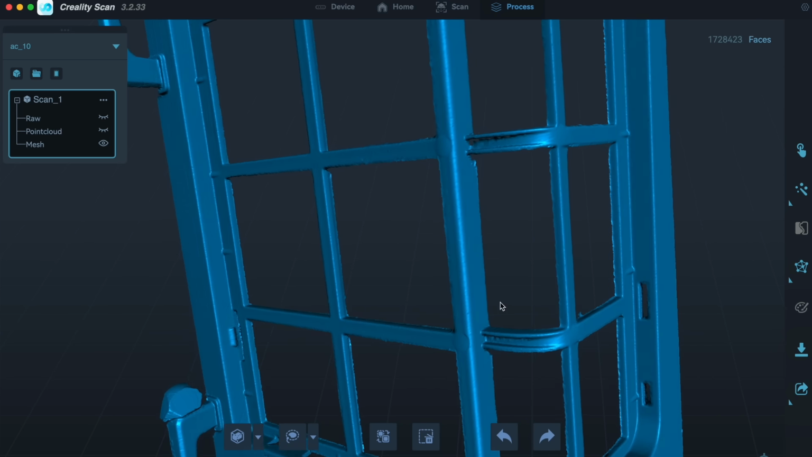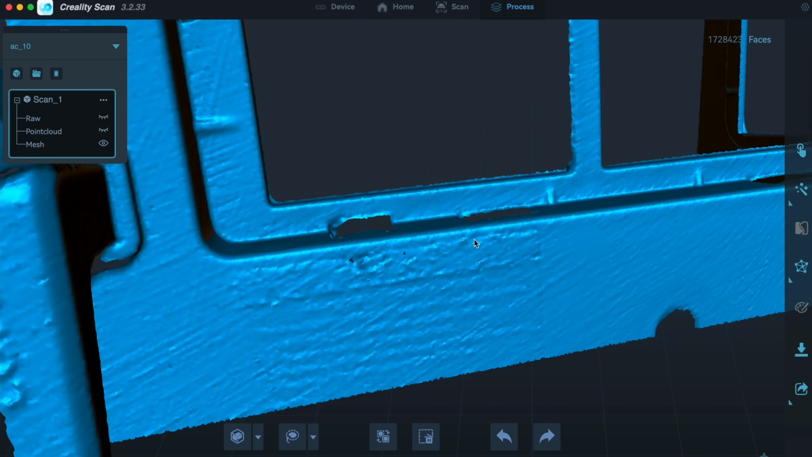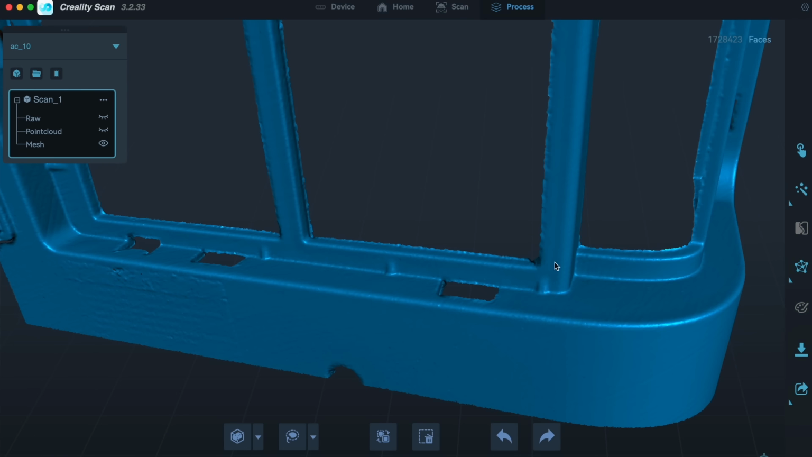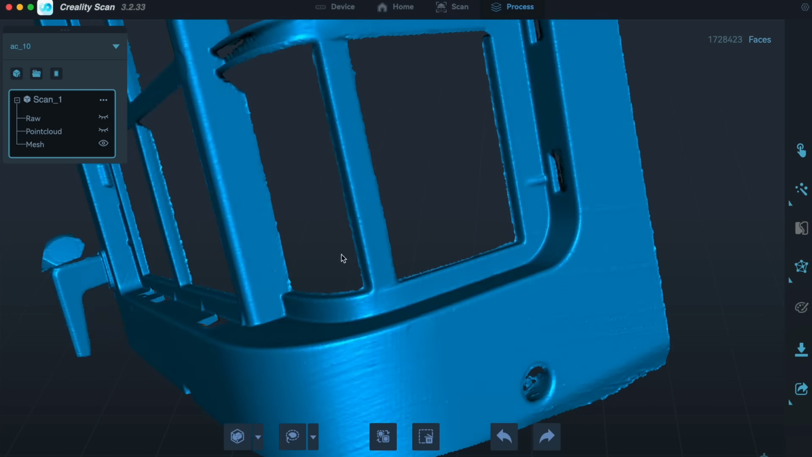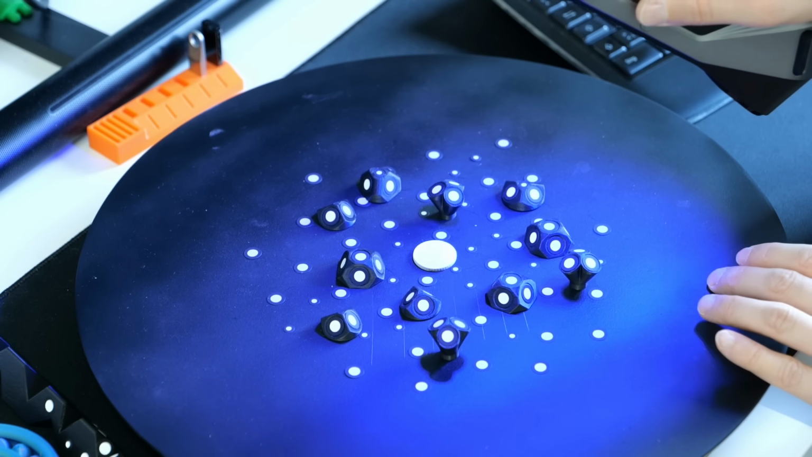This finally reveals the true details of the scan, which you can see when you zoom in. The scanner was able to pick up a ton of details, even though I didn't use the maximum resolution it is capable of. Don't worry, we'll do a high resolution scan in a bit.